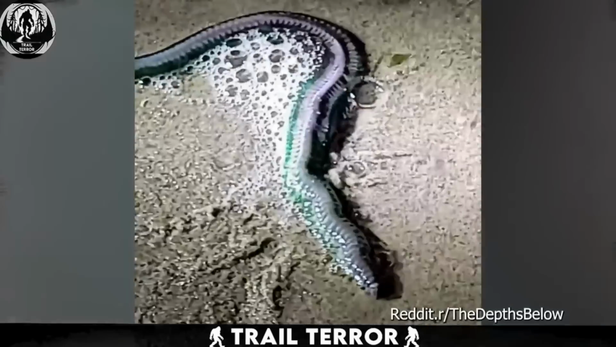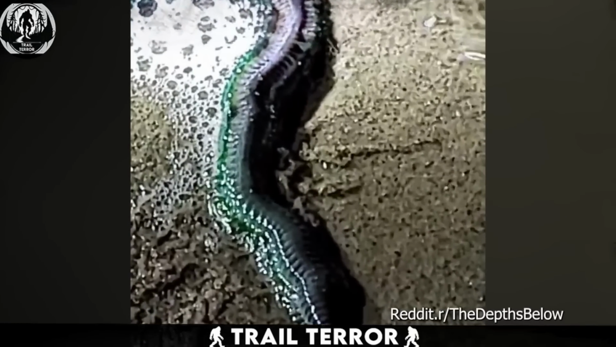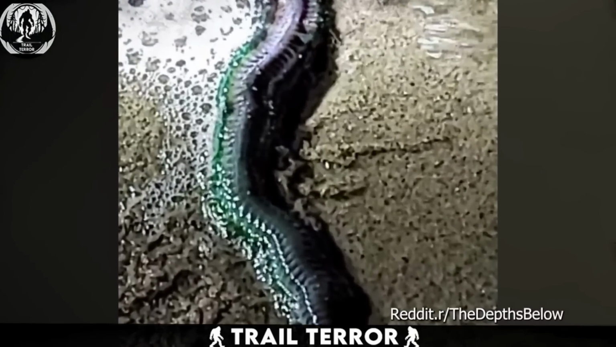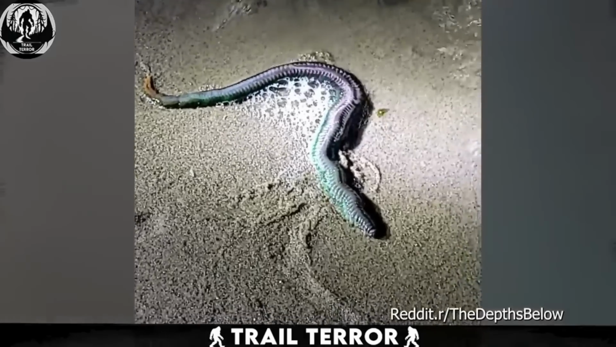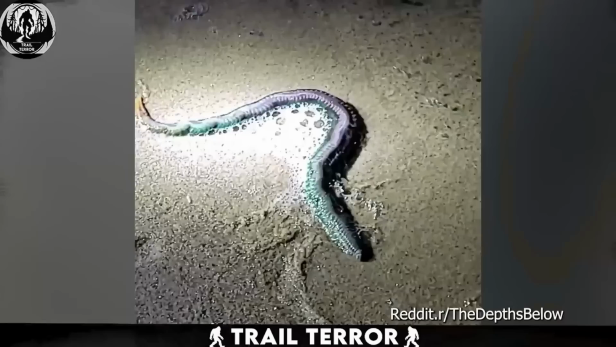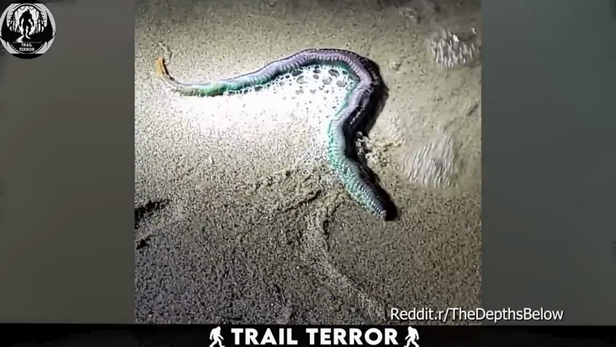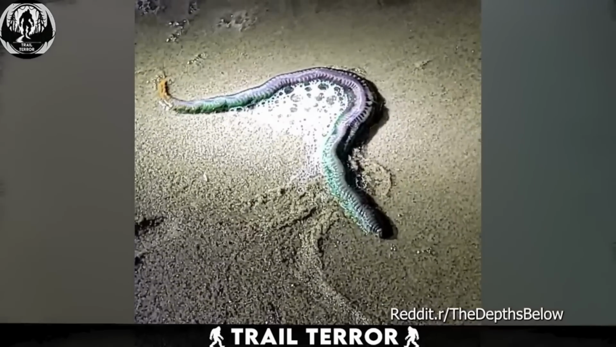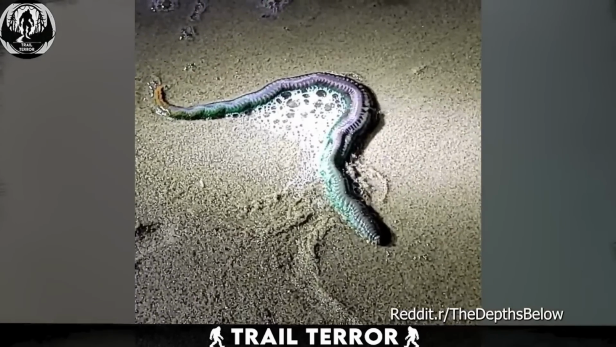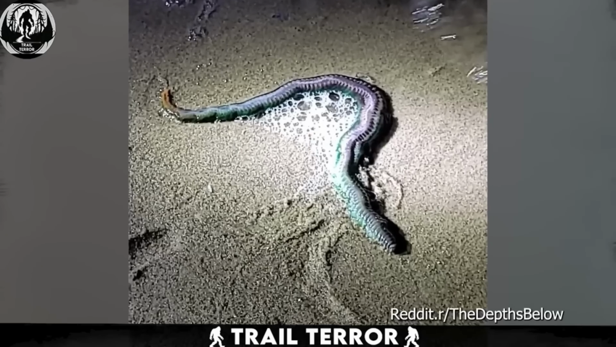A recent video captured on a beach in Victoria, Australia, showcases a creature that appears straight out of a science fiction film. Those creepy little legs. From its head to its tail, this creature is utterly bizarre. Its entire body length is covered in tiny little legs, which help it move along the sand. Its body has a strange, gooey appearance with an unusual texture.